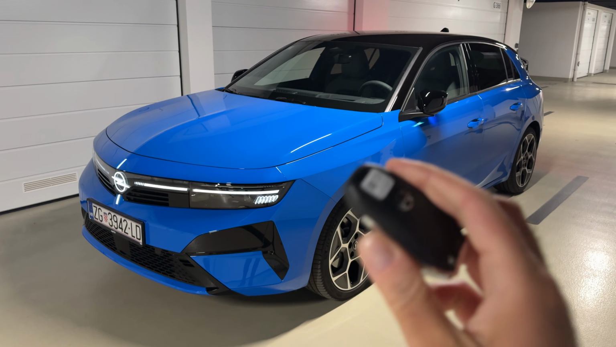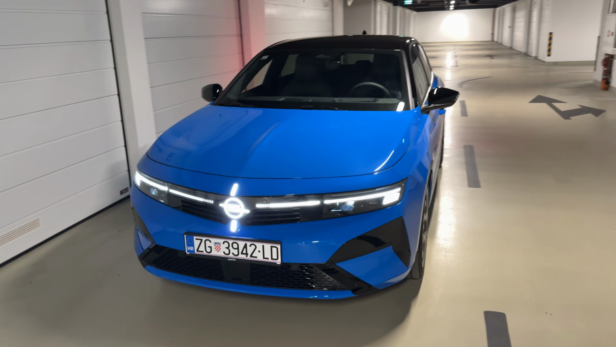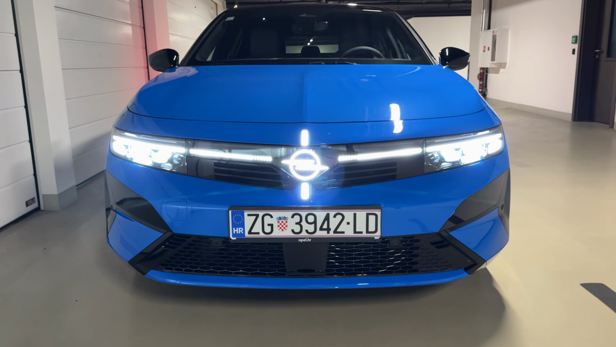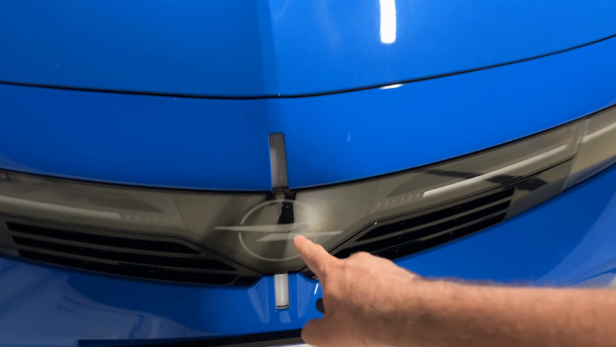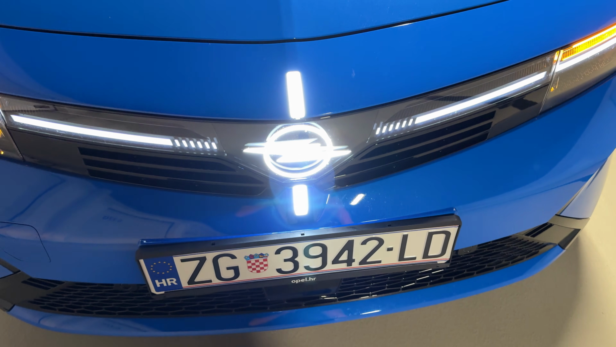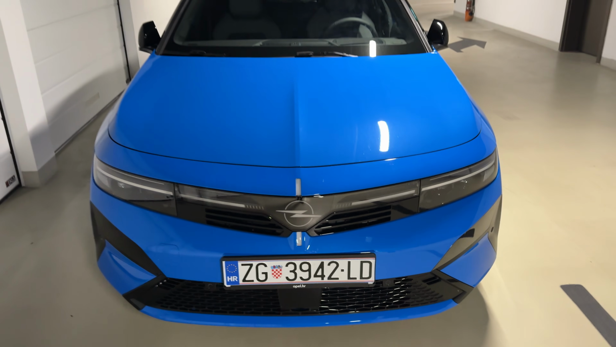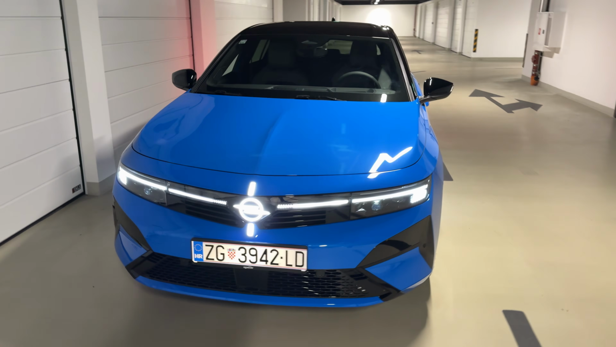Today I am taking you on a night point of view drive with the new Opel Astra. This is the facelifted version with the new design and new technology. On the front you can see the beautiful illuminated Opel visor and the illuminated Opel Blitz. So now I will lock and unlock the car once again so that you can see how it looks. Definitely an eye catcher, especially during the night.